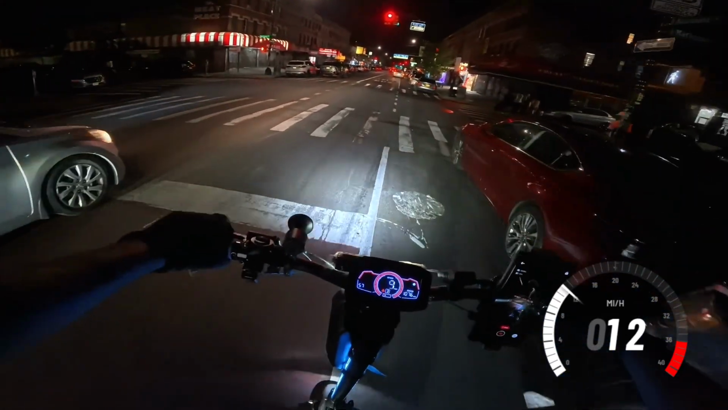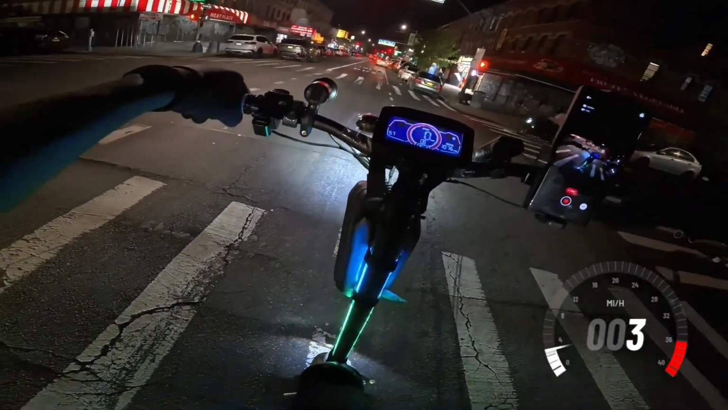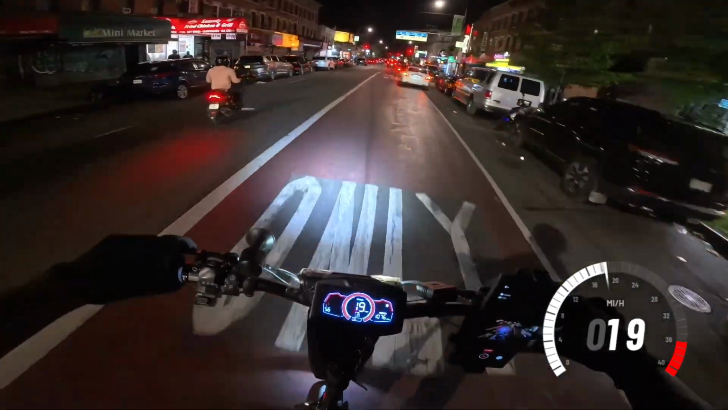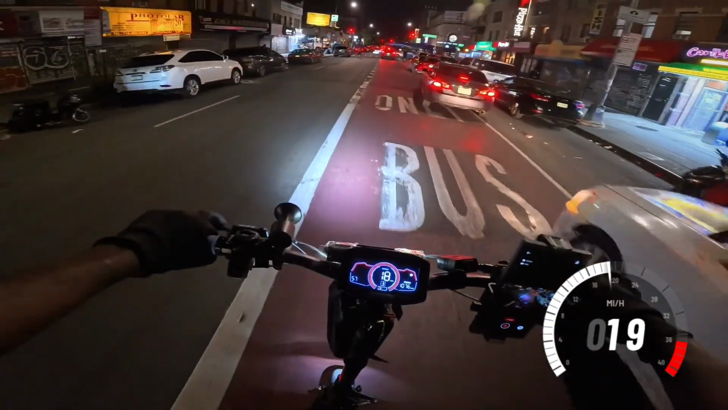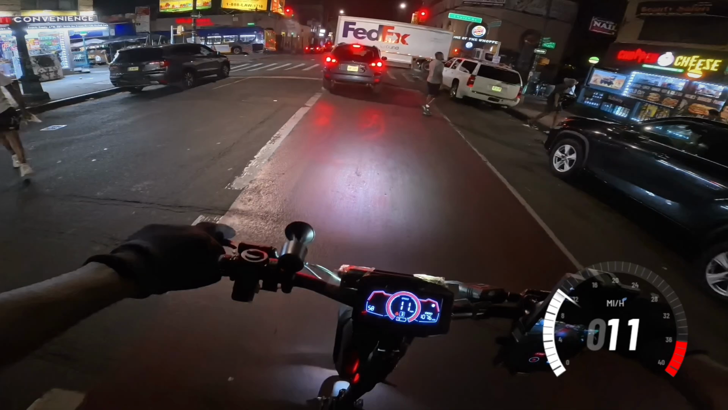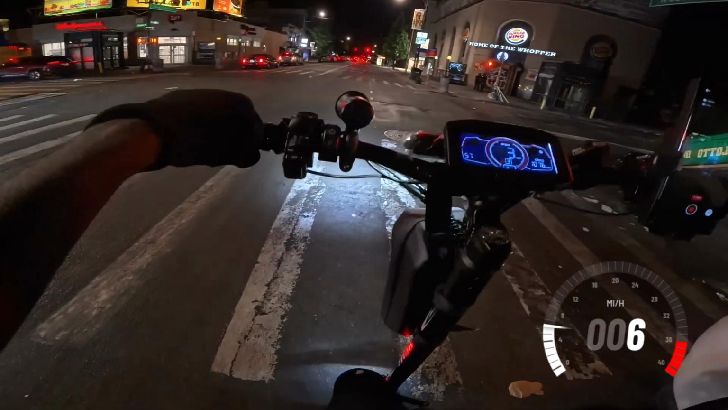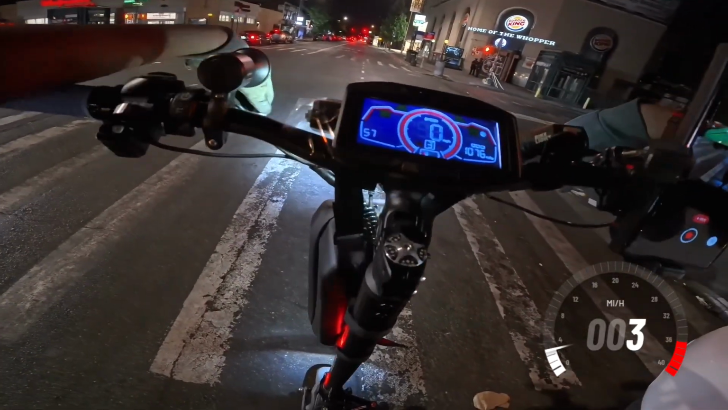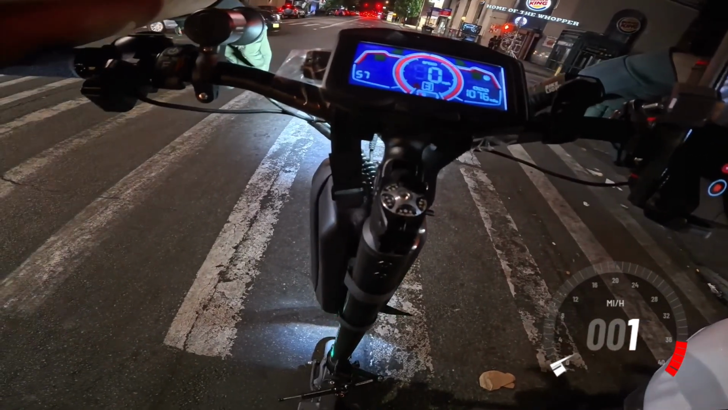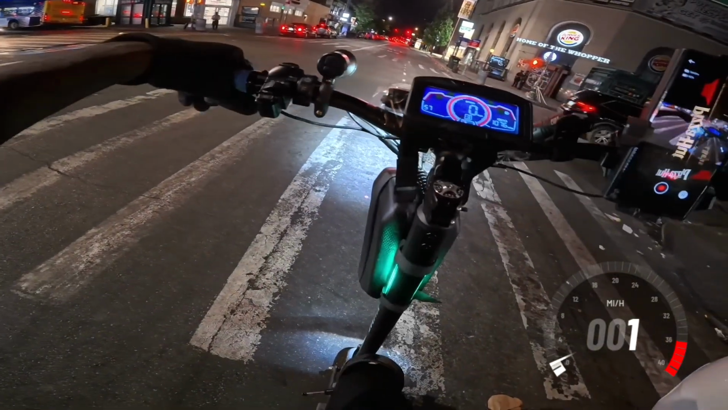If you watched my video from earlier, I basically mentioned that NYC has this new thing they're doing now, where they are enforcing the 15-mile-per-hour speed limit on e-scooters, and now all e-bikes are also capped at 15 miles per hour. Tickets supposedly start at $100, which is like super expensive, and that's for going over 15 miles per hour.